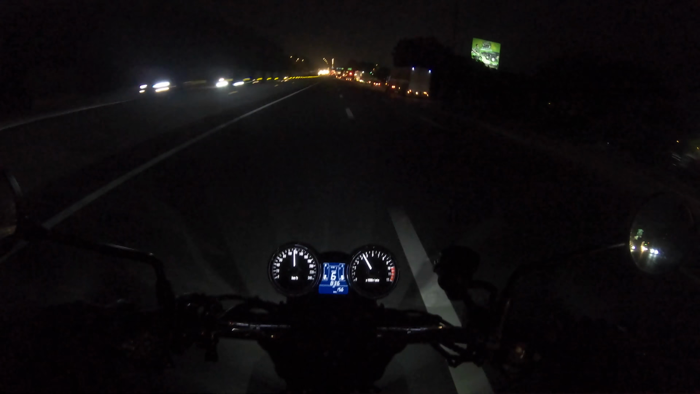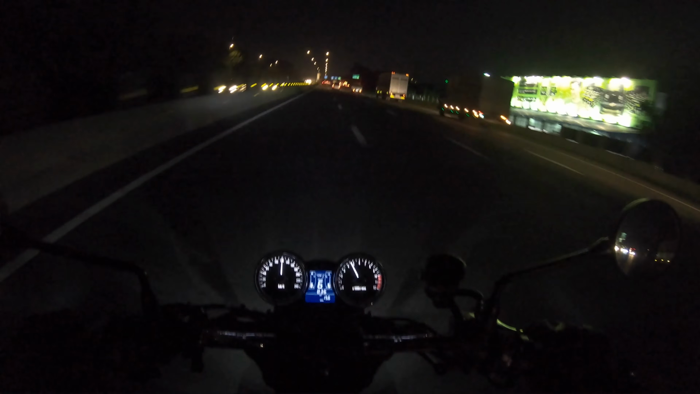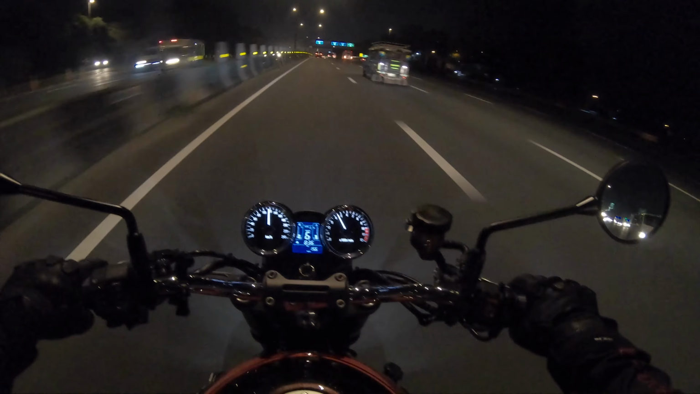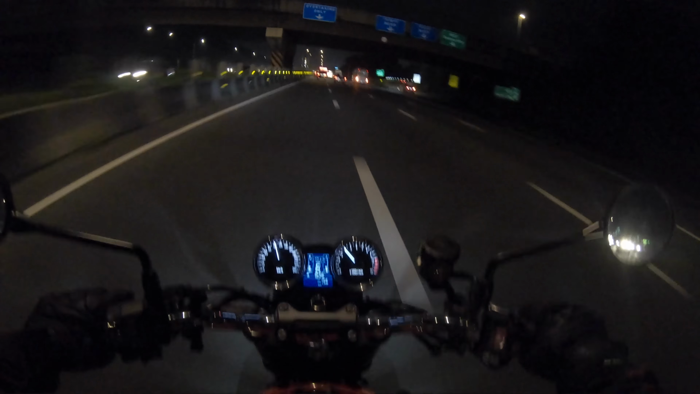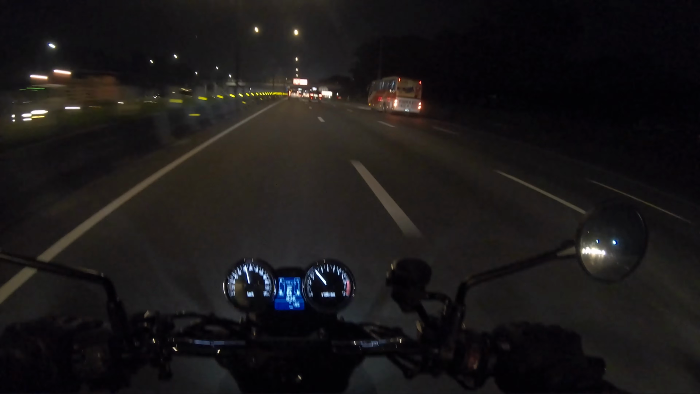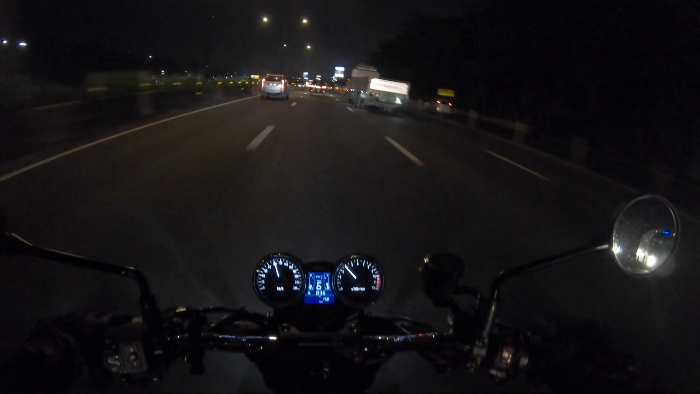But yeah, everything I love about this bike, the stability, the torque, I love the display, and I'm sure there's a million options out there that you can do with this thing. But you're fully aware of a bike that has had care put into making it, the attention to detail.